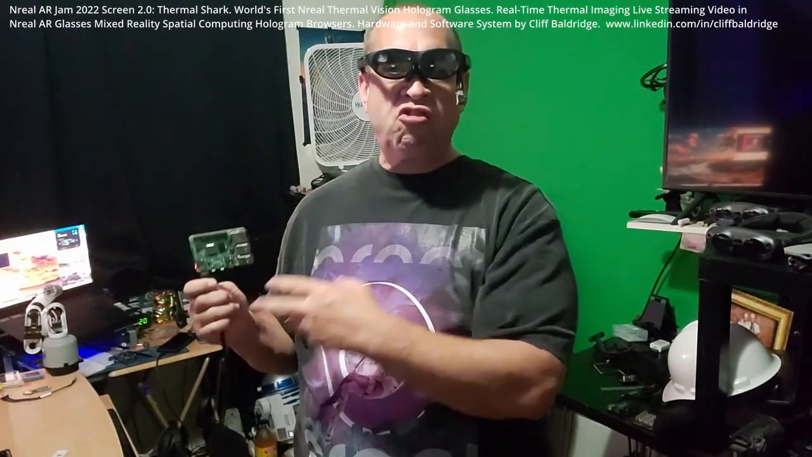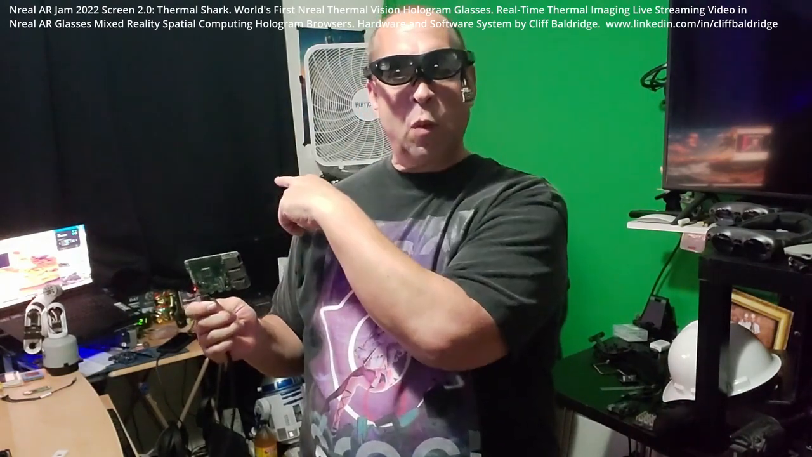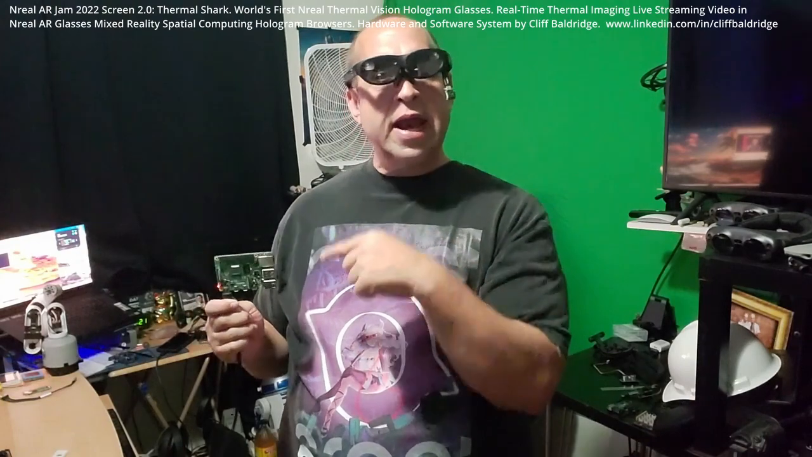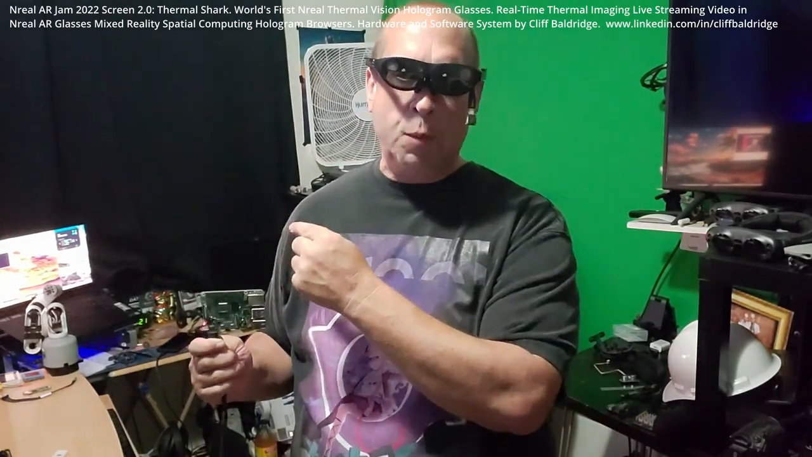So the initial setup, you can actually plug in a mouse, a keyboard, and all that, but then I'm running this from the Windows desktop. So then you have VNC Viewer and VNC Server. So I have VNC Server connected to the Raspberry Pi. That allows me to then use VNC Viewer on the Windows desktop over here.